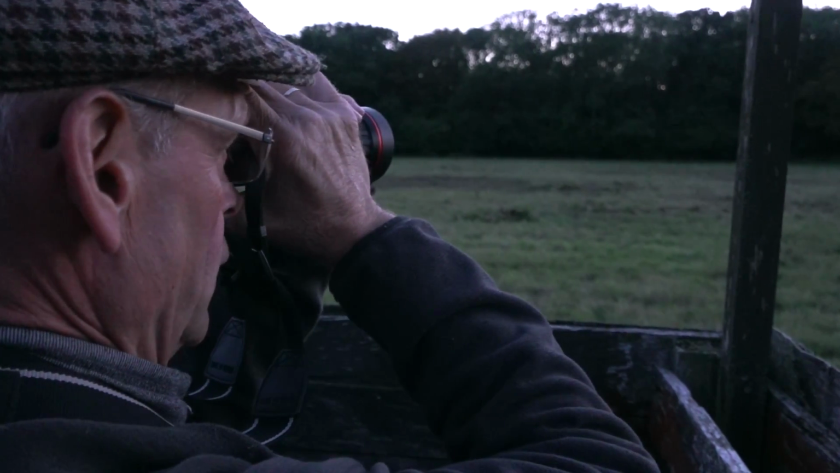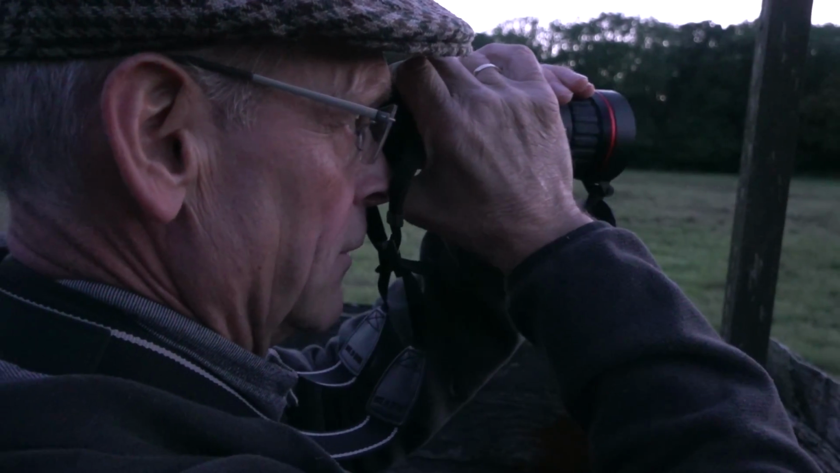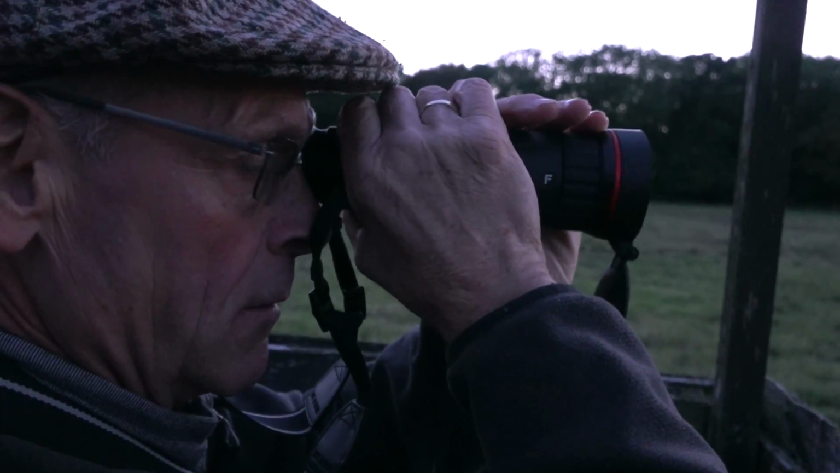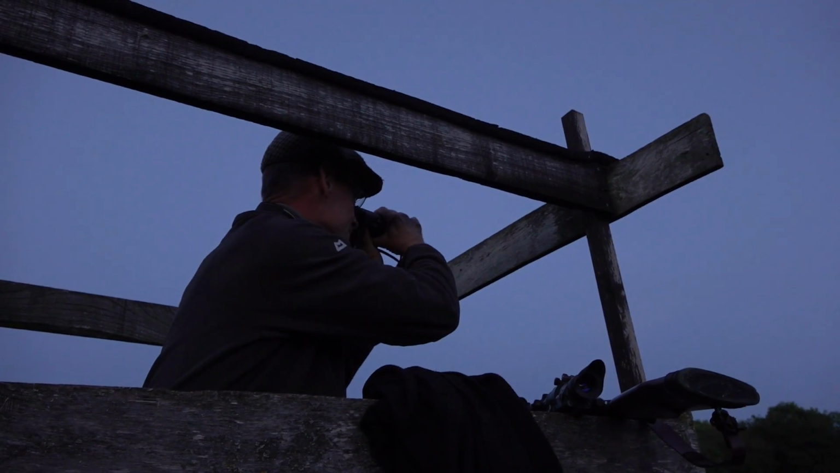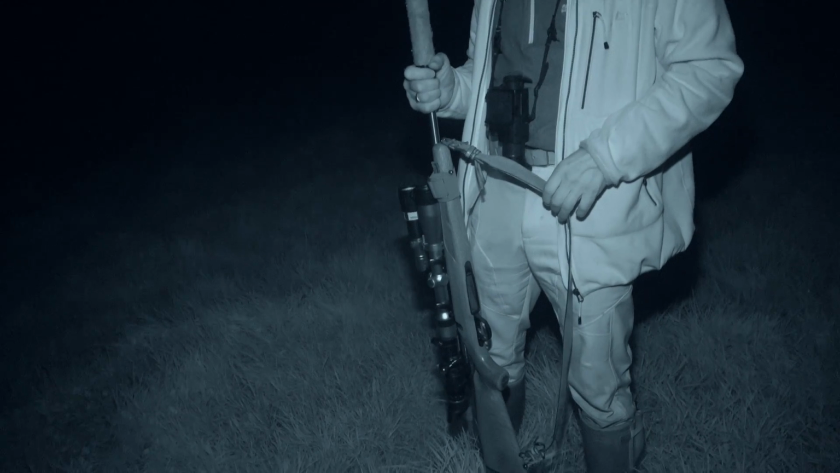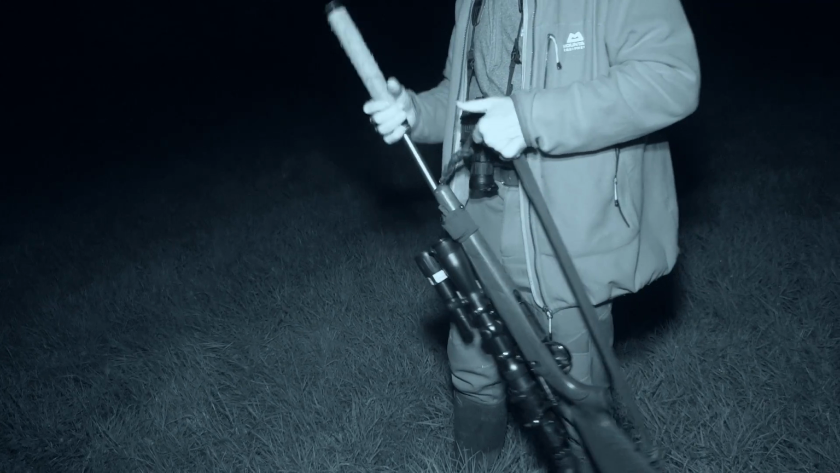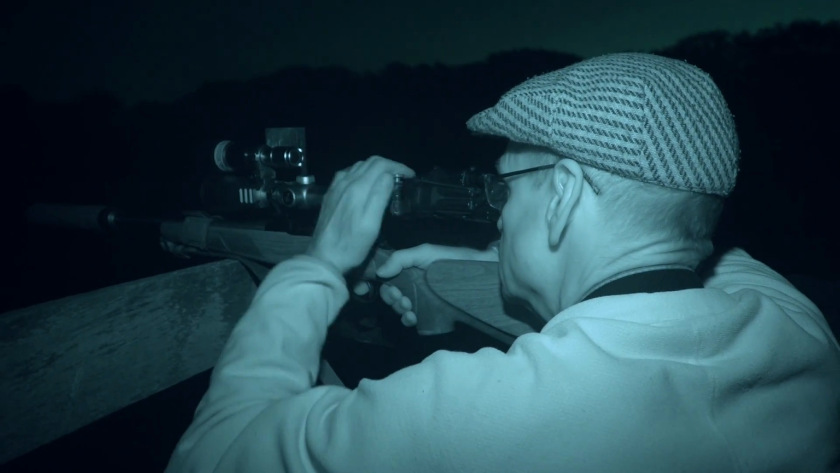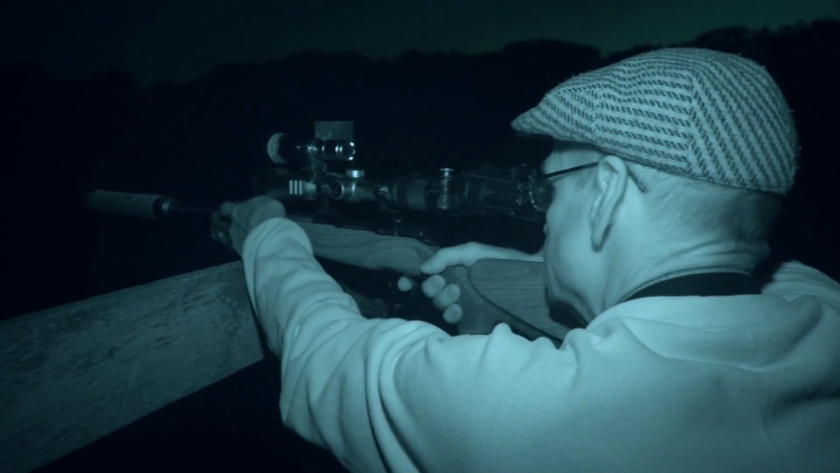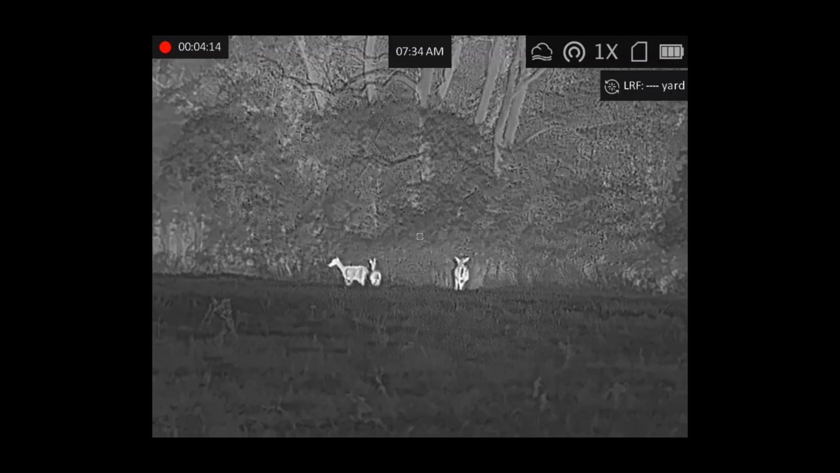Yeah, now I've got used to it. It's easy to use. Get your fingers in the right place with the button. At this point, our camera can't cope with the fading light, so we switch to night vision mode. With only minutes to spare before Nigel has to pack up, these three step out of cover.